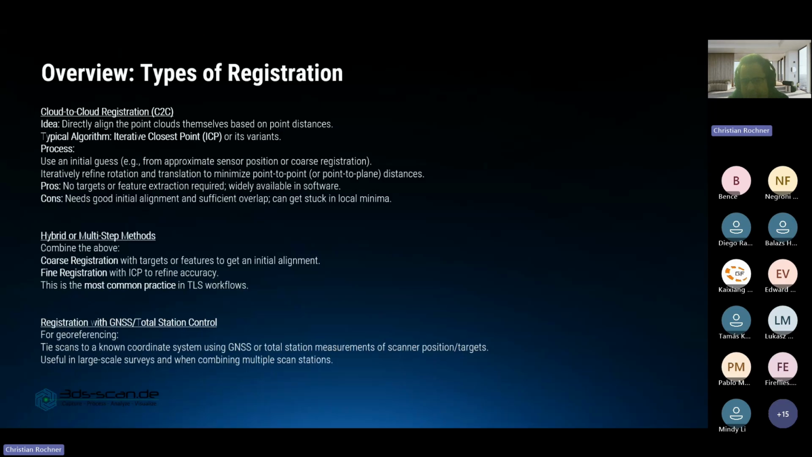It's an iterative process. Then we have hybrid or multiple methods. This is also very common. You do not only use one method. We also use a lot of registration in the field with GNSS or with targets, and then we use cloud-to-cloud and manual registration sometimes. So you can mix all the different methods here.